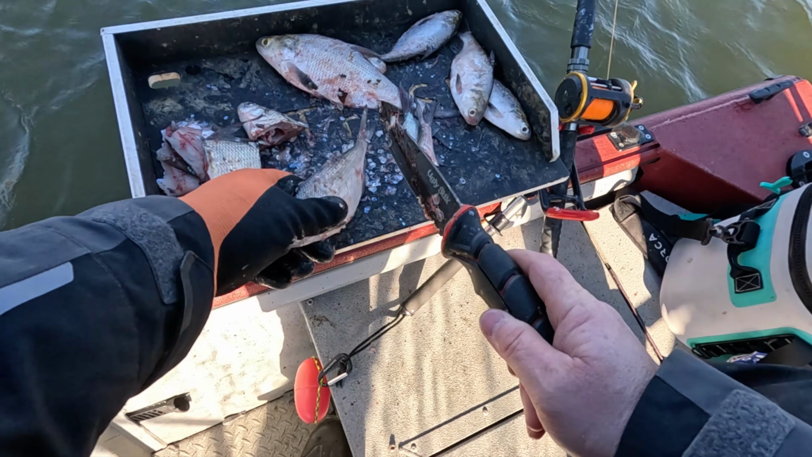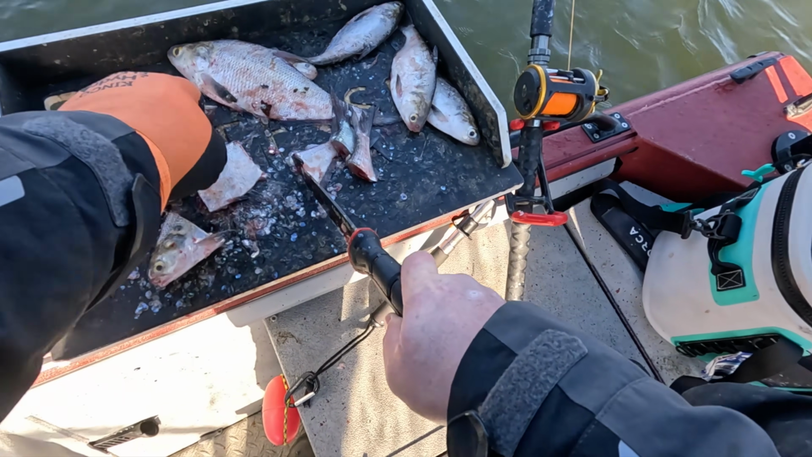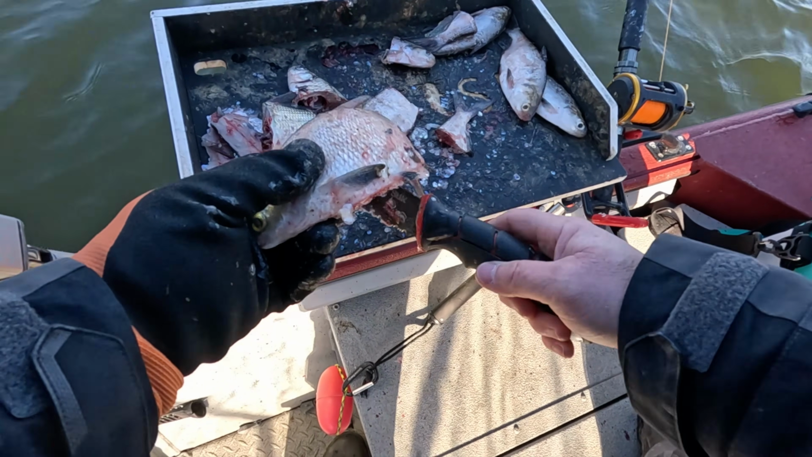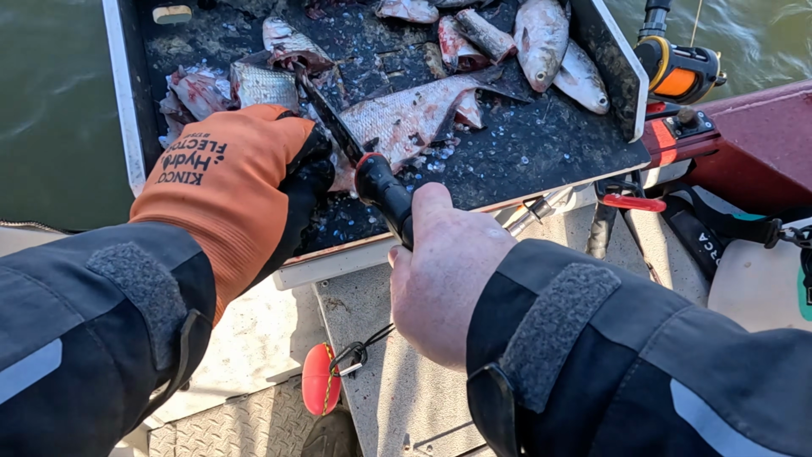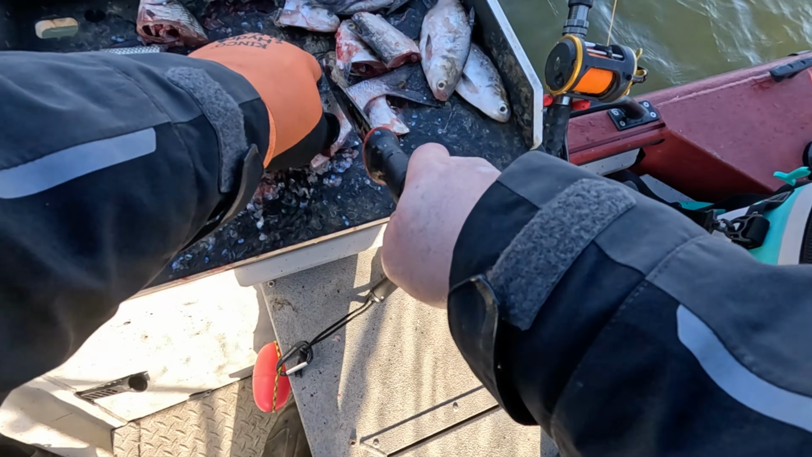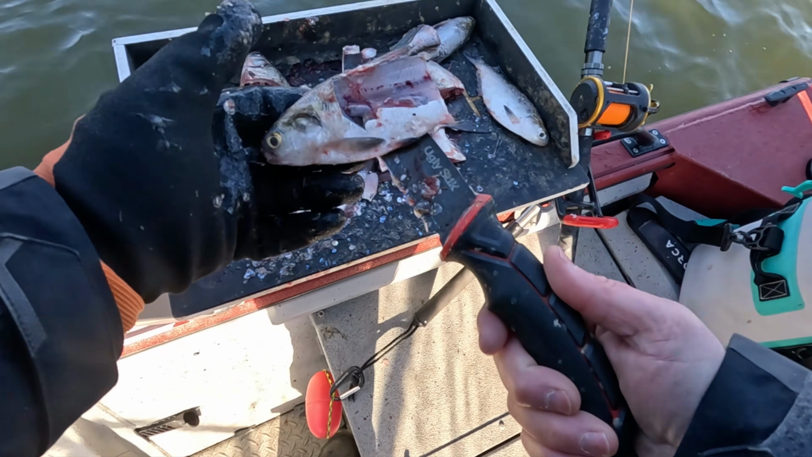Just cut them up in little chunks. Nothing crazy. Now we do have some bigger gizzard shad like this, a few. I think we will cut a couple bigger pieces.